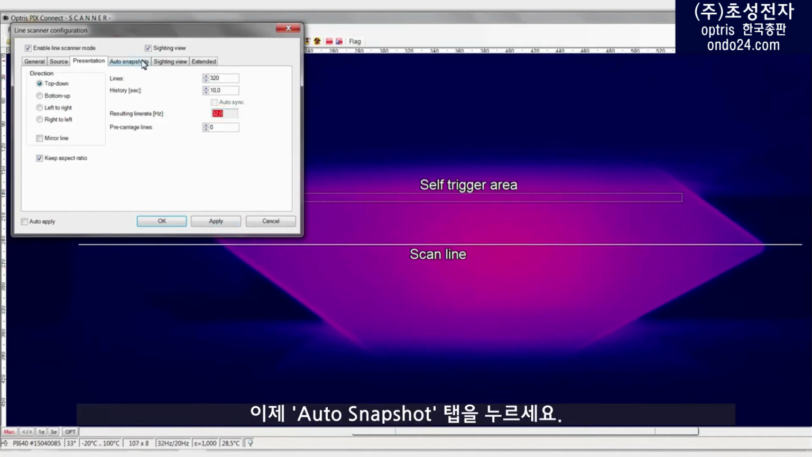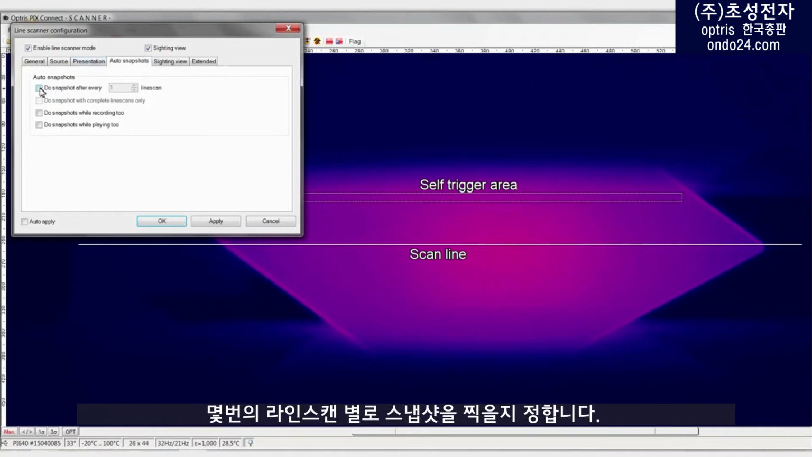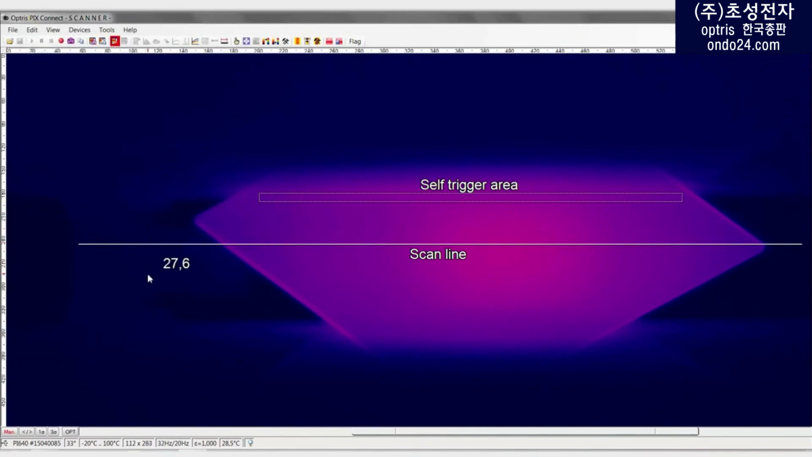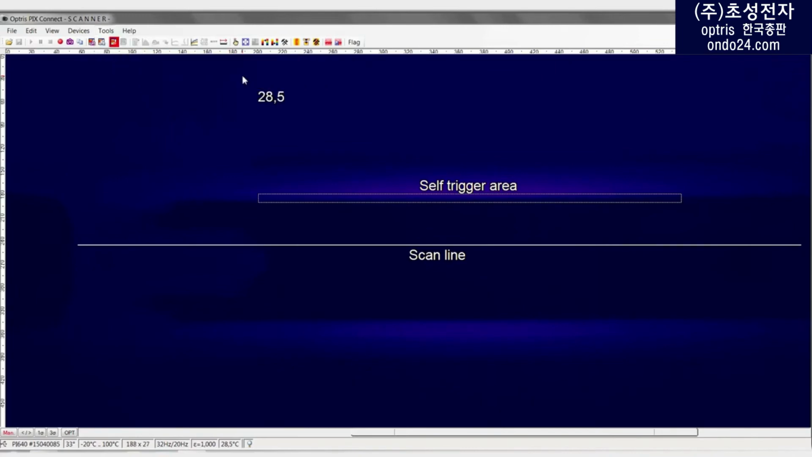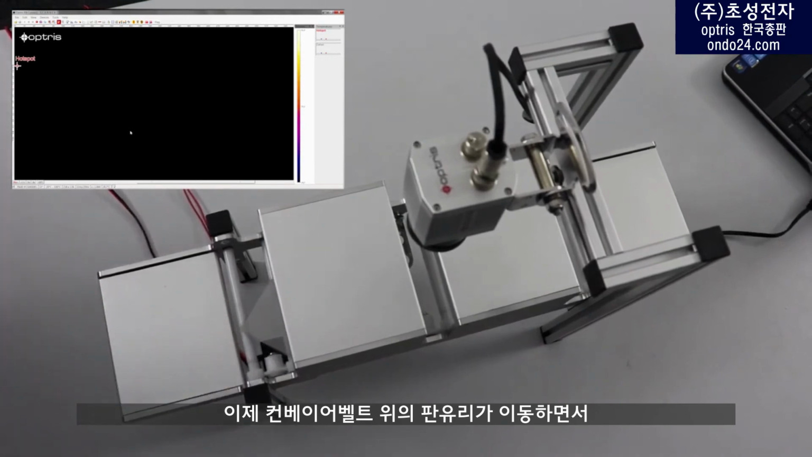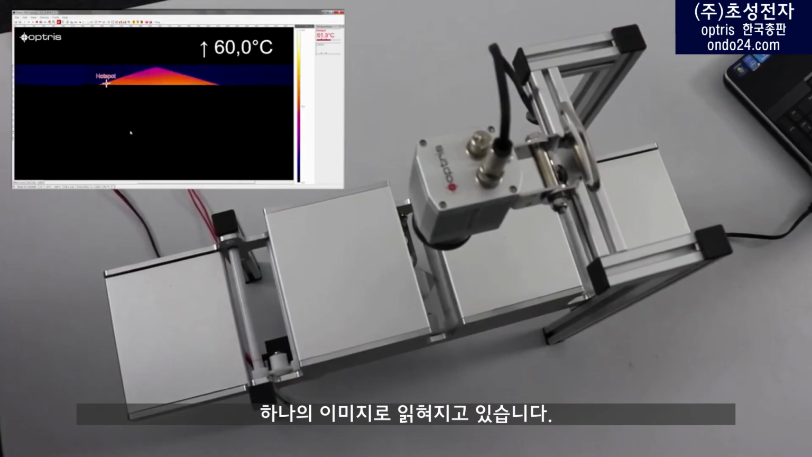Now select the tab Auto Snapshots. Now activate the first point here and decide after how many scanning runs a snapshot should be taken in each case. Click on Apply and OK. To start the line scanner process, go to the menu item Tools, Line Scanner Mode, Line Scanner Sighting View. Now when transported on the conveyor belt, the glass sheet is scanned under the gap line by line and output as a composite image.